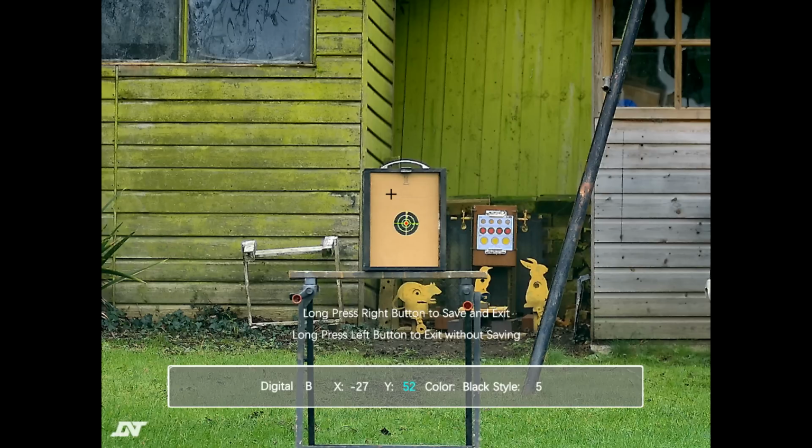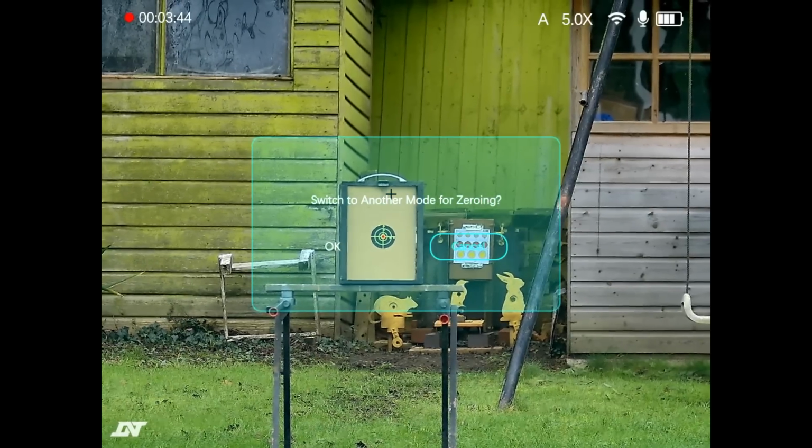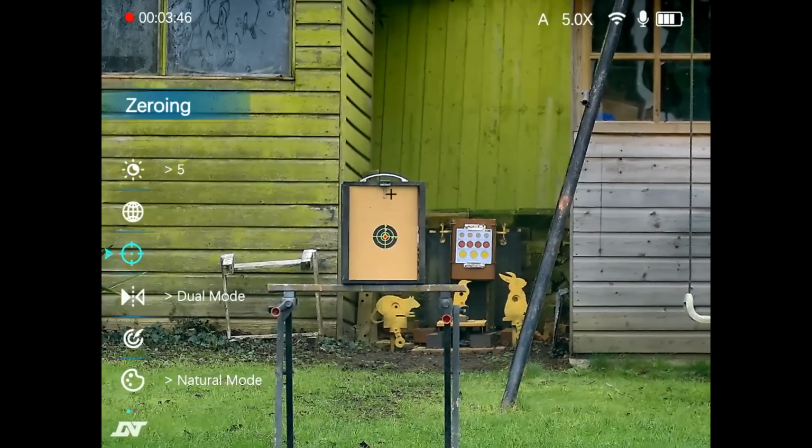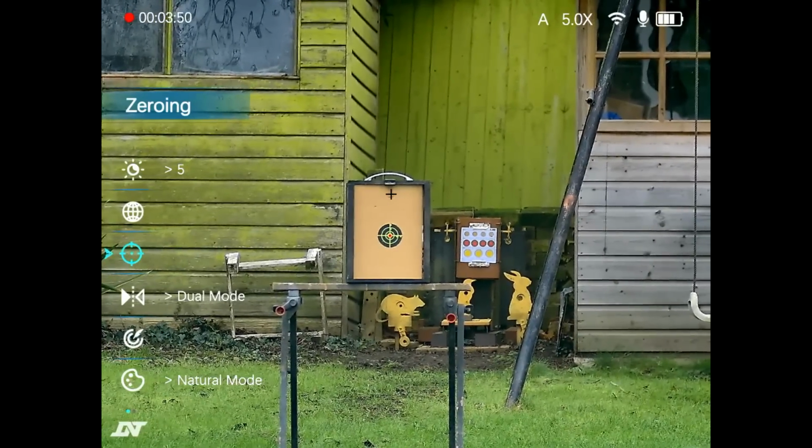Okay, so there I've put the reticle where the shot actually landed, and what we're going to do now is I will long press the right button to save and exit, and then right button to go back into the menu, and left button to come out of the menu.